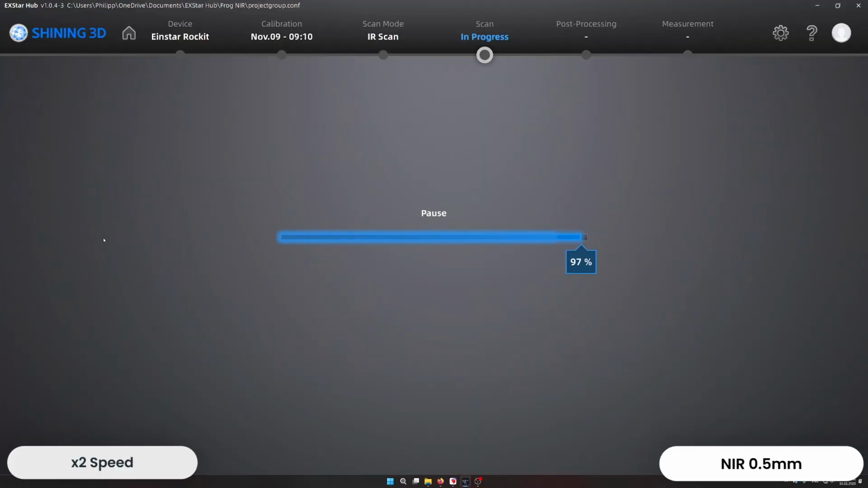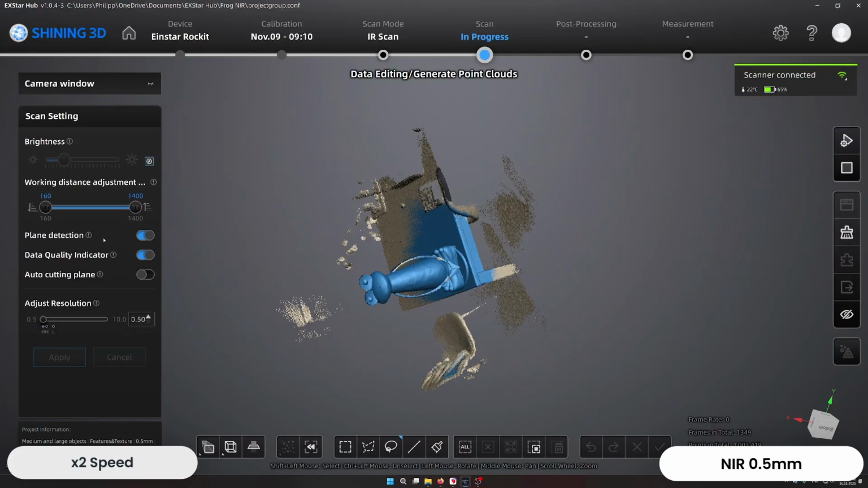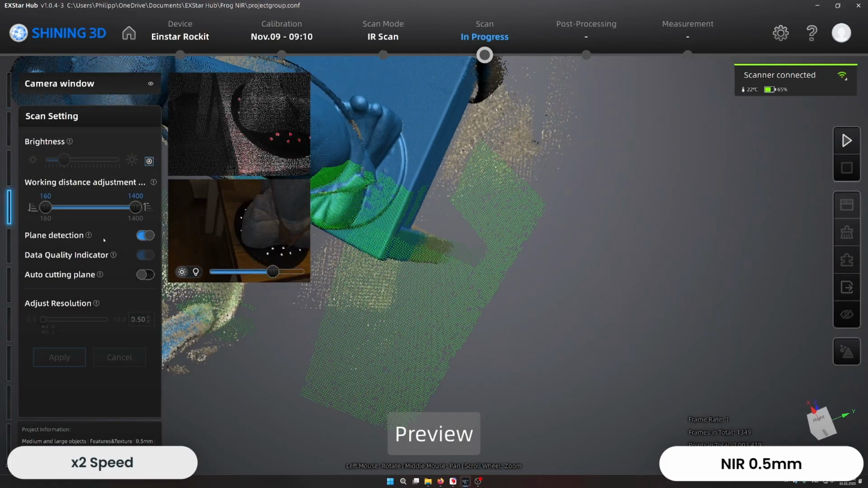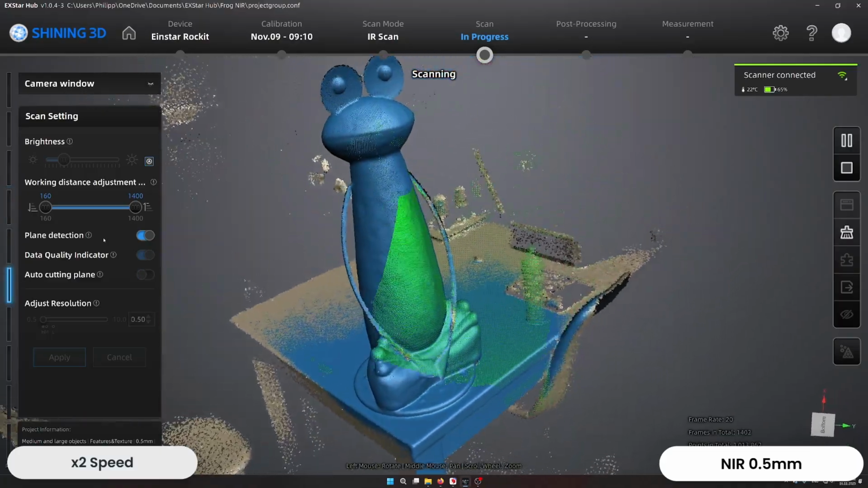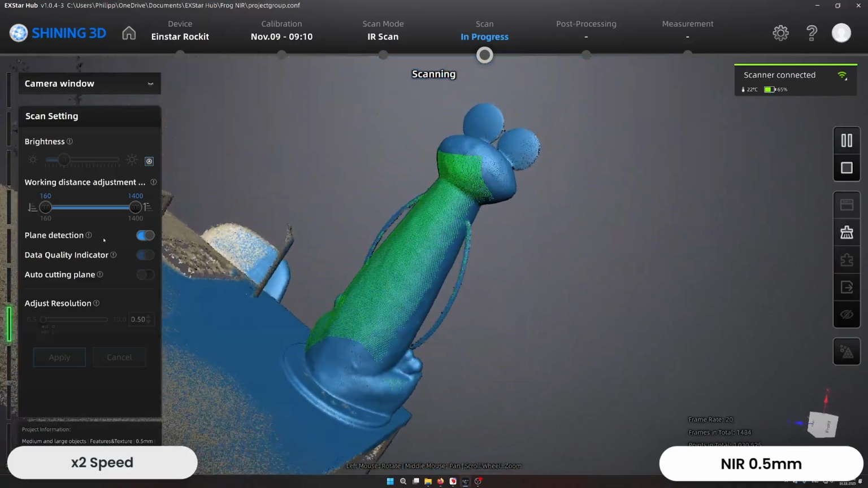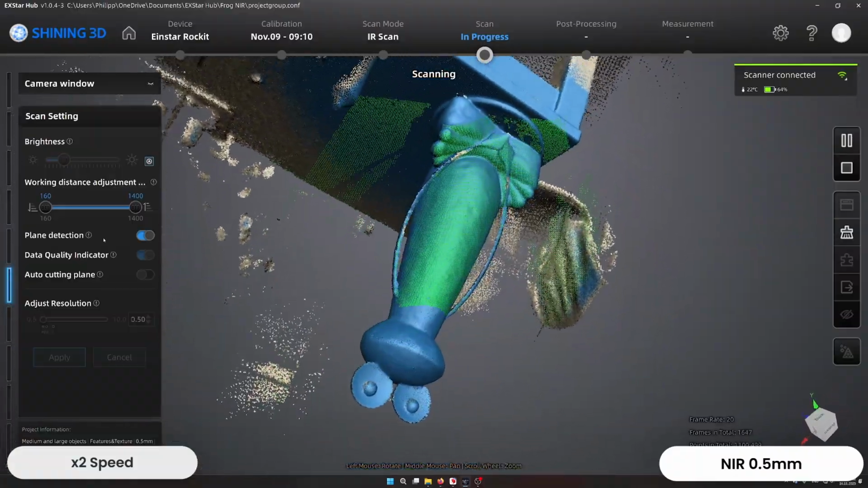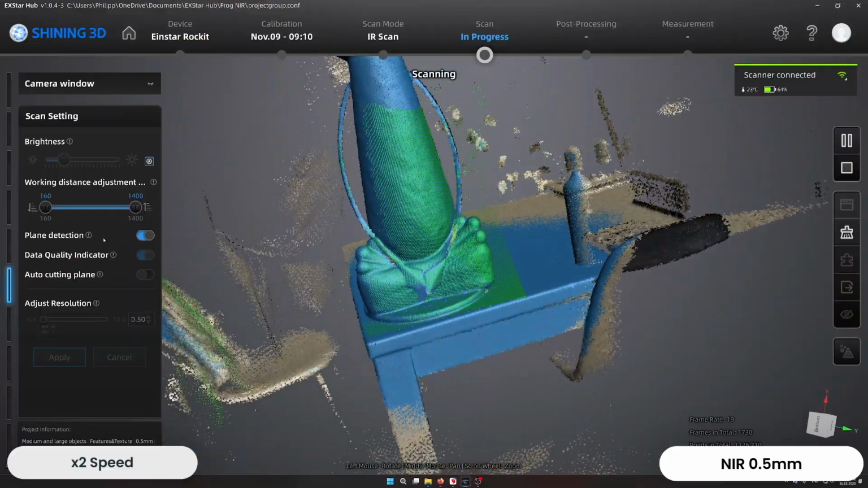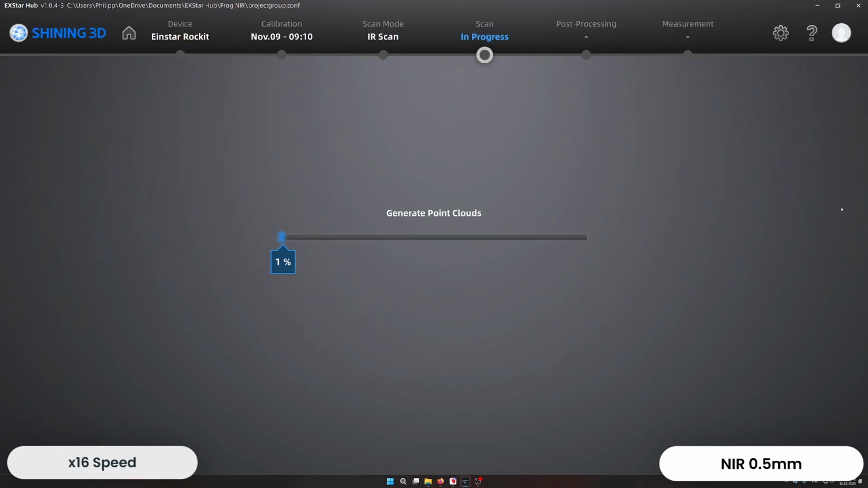You can see I paused the scan at this point to look at the current state of the scan, since I wasn't sure how well it captured the arms, as they're very thin metal tubing. But it actually captured them quite well. As a sort of spoiler, it captured them better than in the Markerless laser mode.